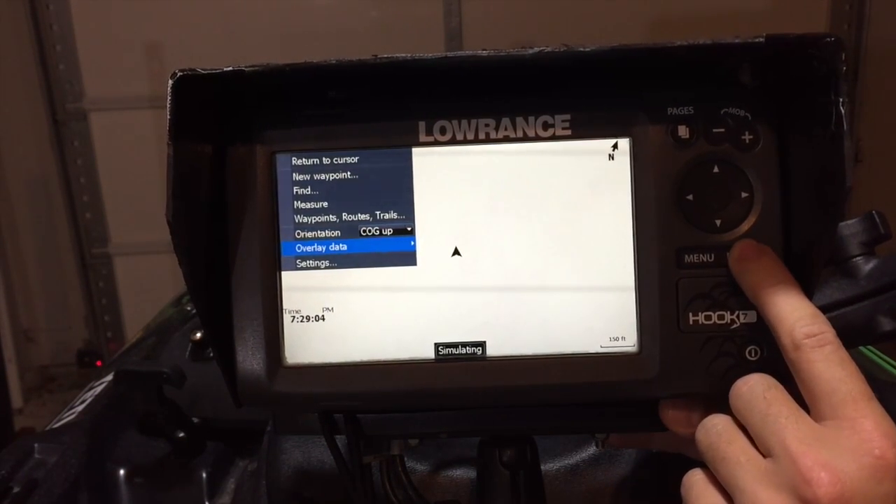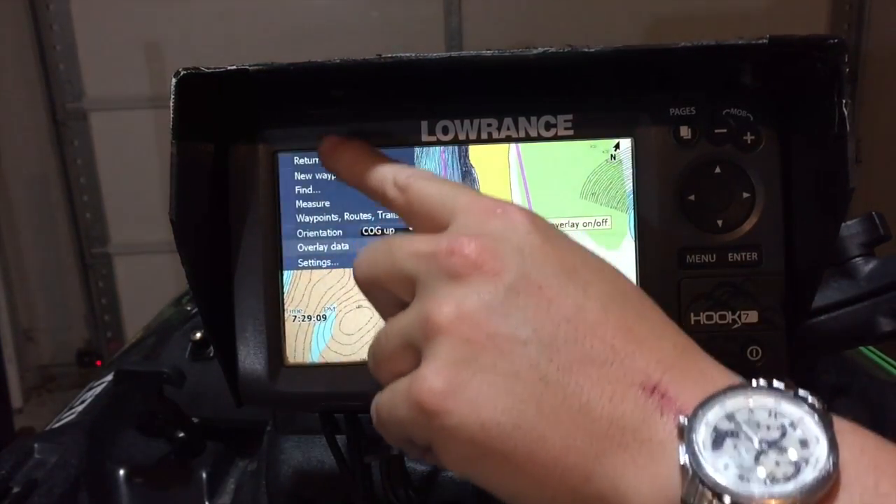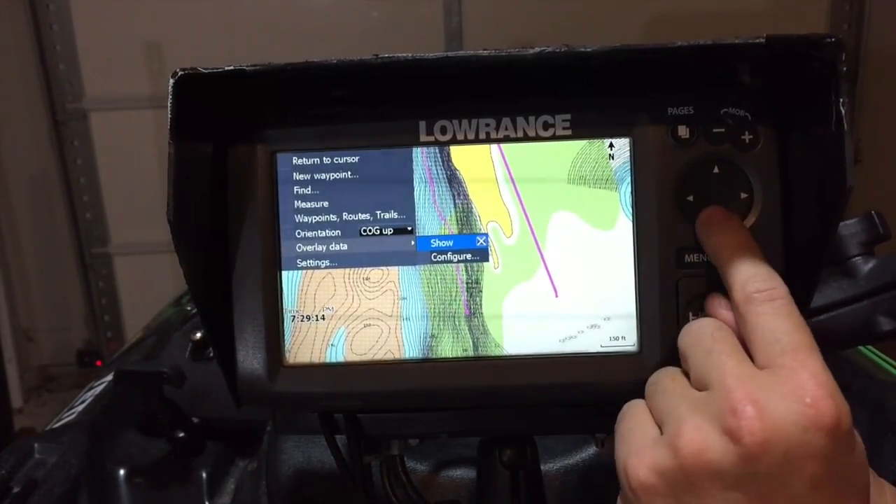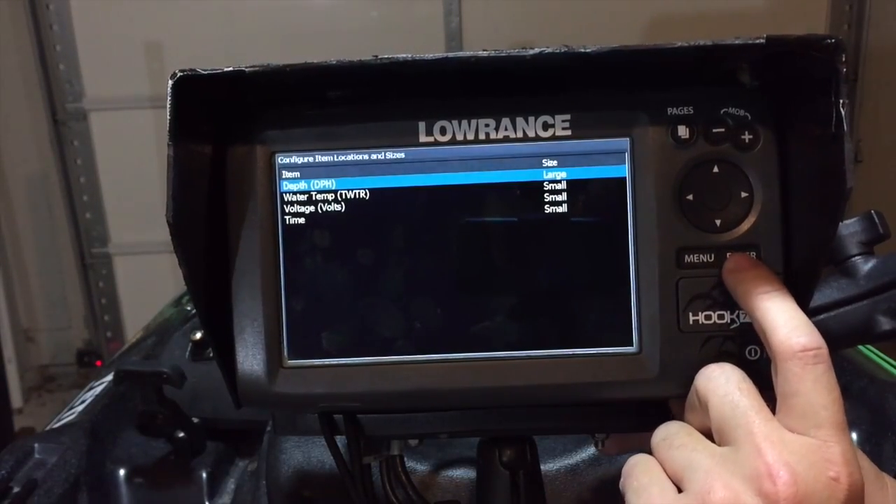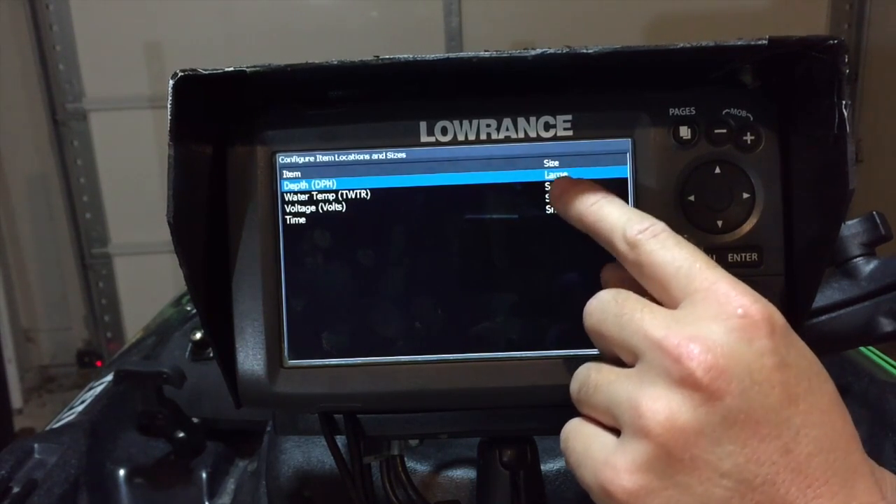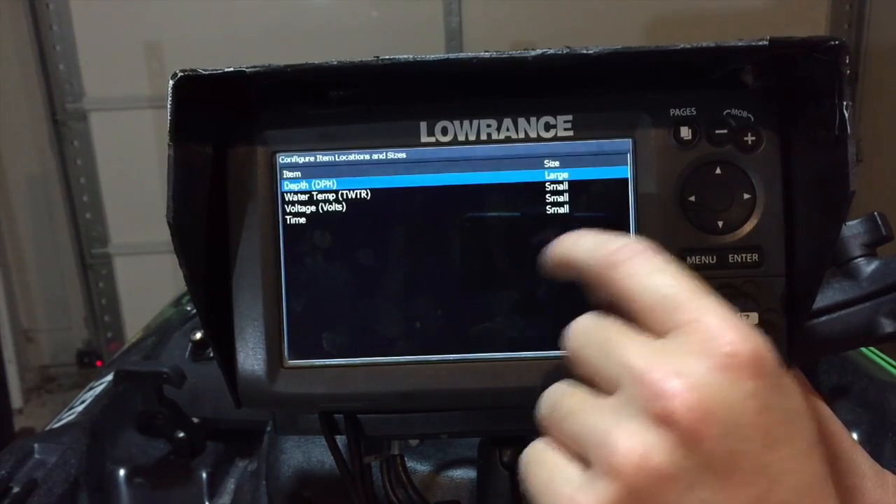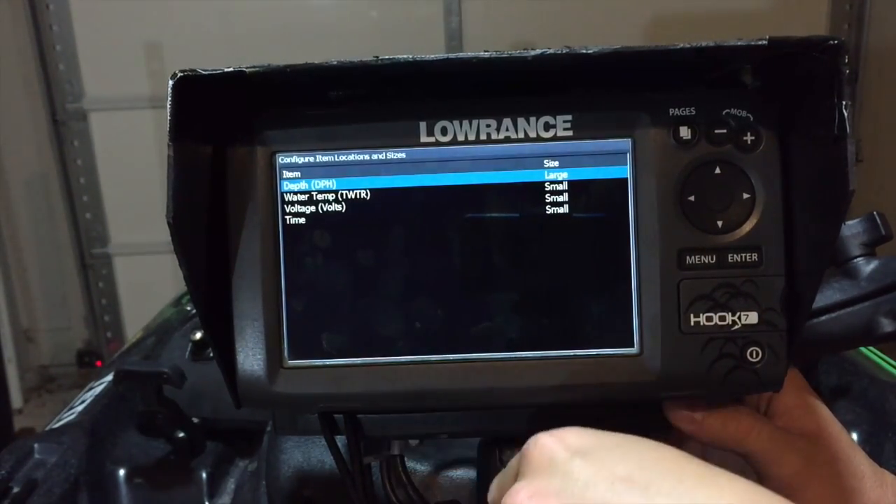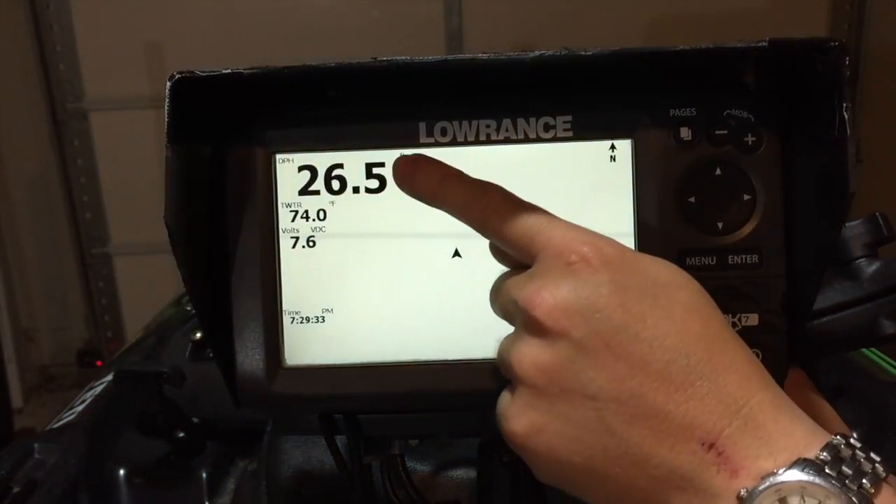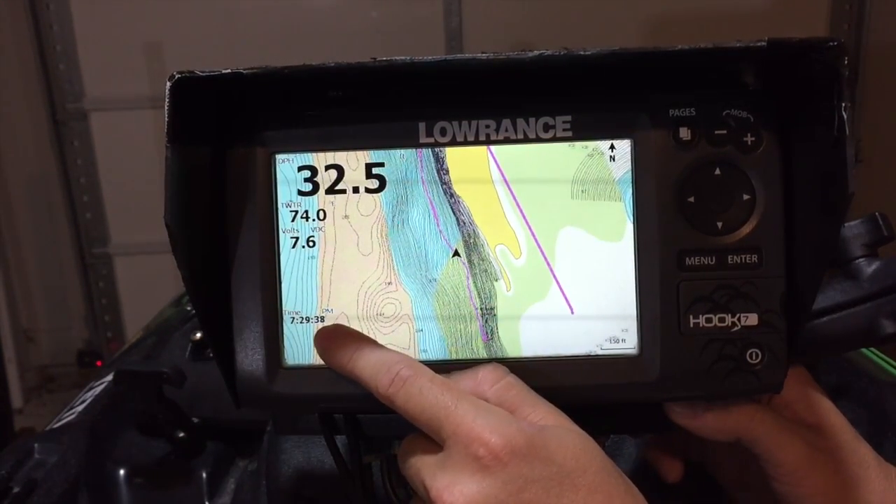The next option is your overlay data. And so what it means by overlay data is the information that will show up here on the screen. So you can turn all the data on and off, or you can come down and you can edit the data that's on there. Here's the information that I like to have. I like to always have my depth, my water temperature, my voltage, and what time. And then I can go through and I can set exactly where I want it on the screen. So you can see again my depth, my water temperature, my volts, and my time.